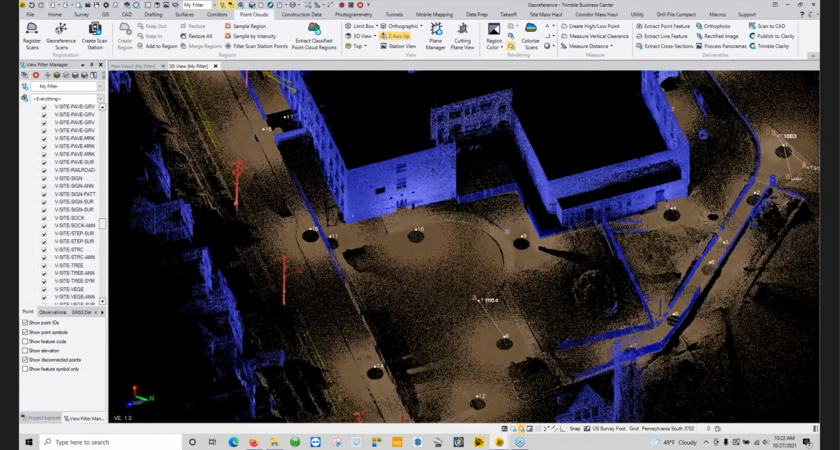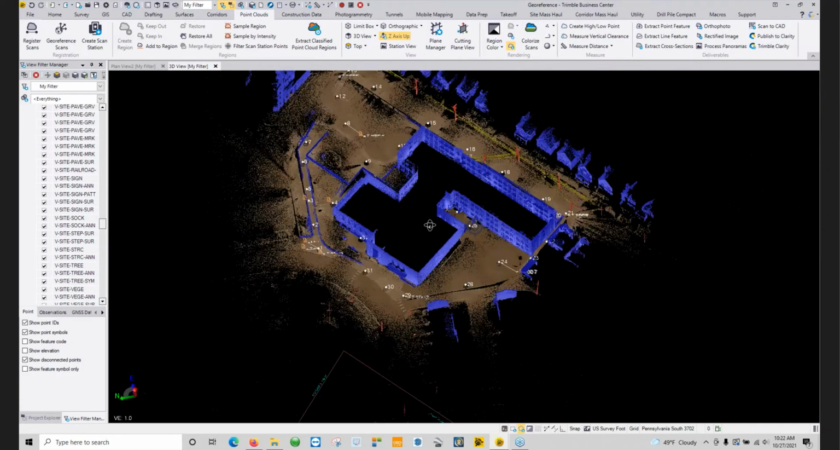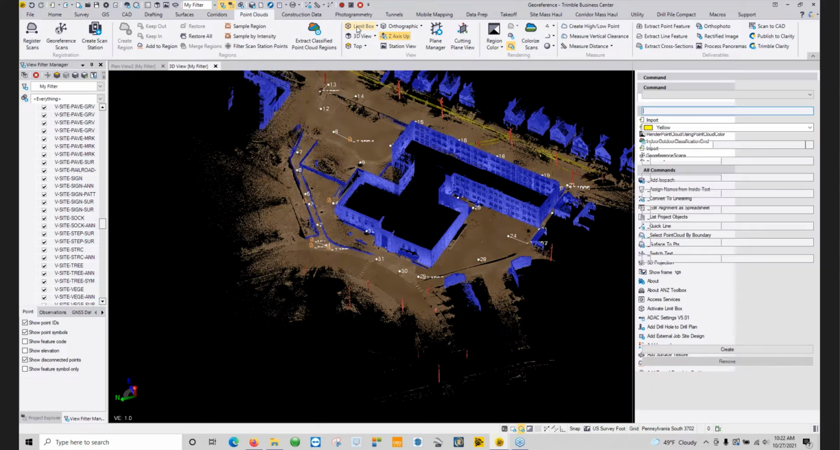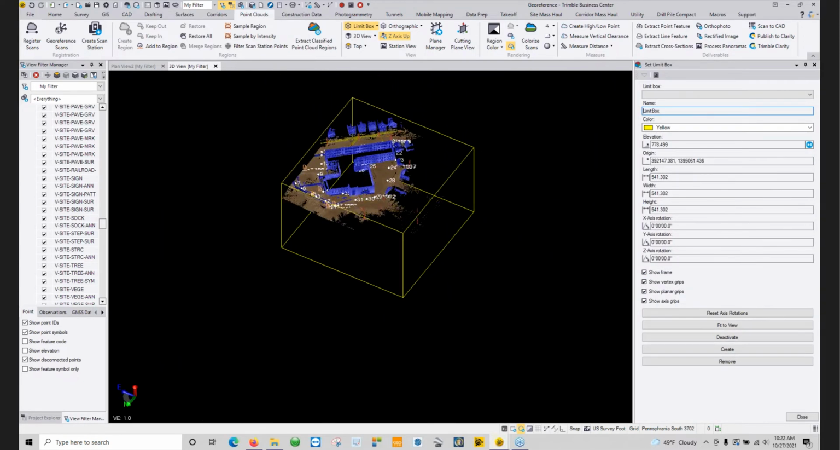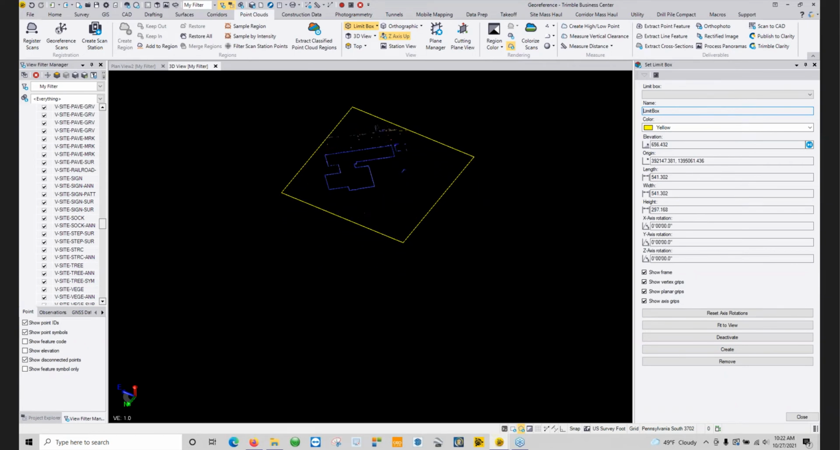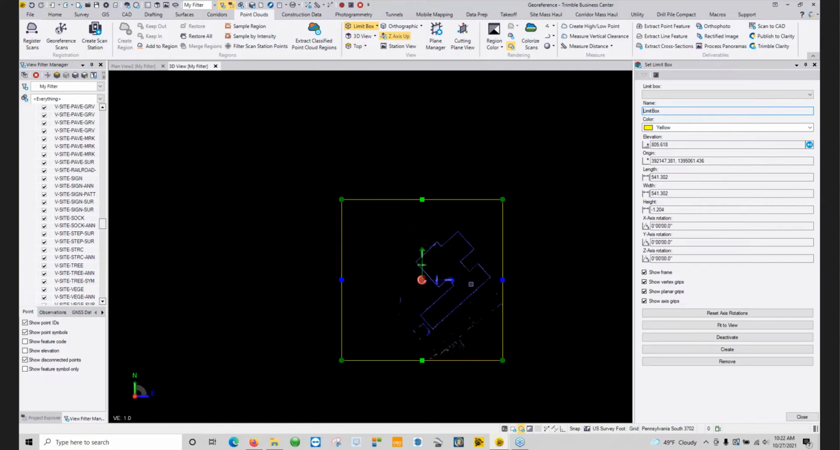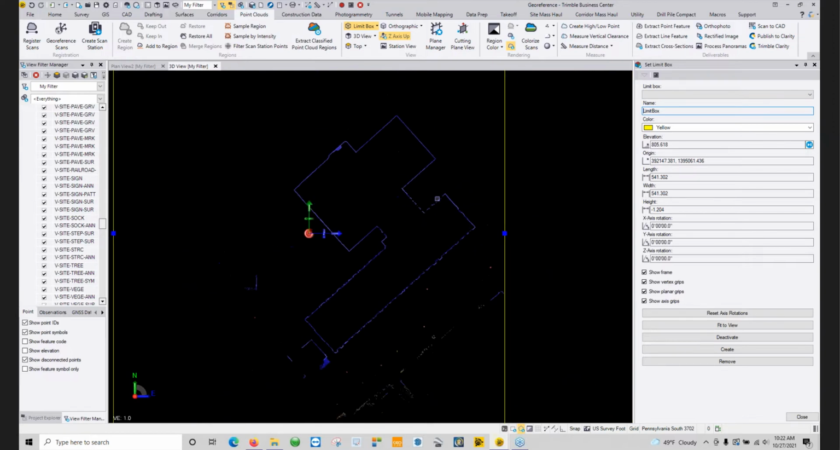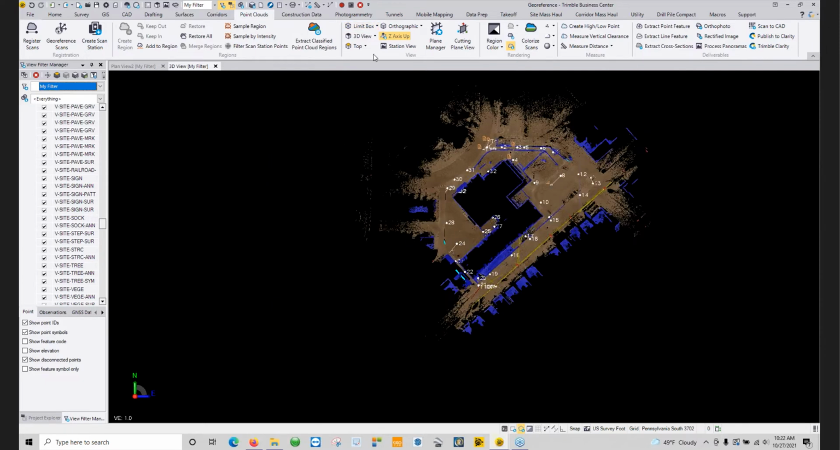So if I wanted to start off, and let's say we wanted to do this building footprint first, one way to do it would be using the limit box. So if I click on my limit box, it's going to open up 3D view with this box on it, and I can slide and make this thing fit the building. Go to a top-down view, and then start drawing my lines.